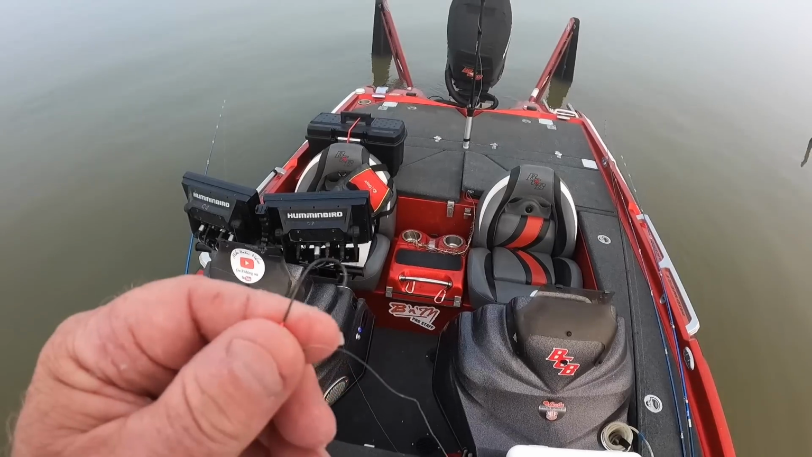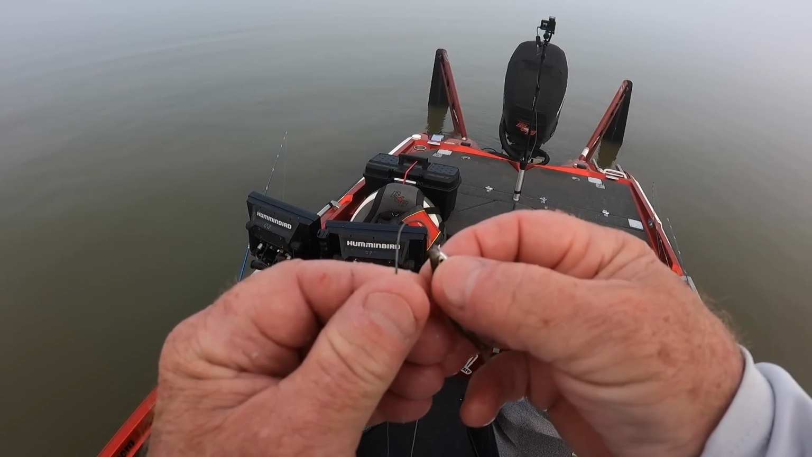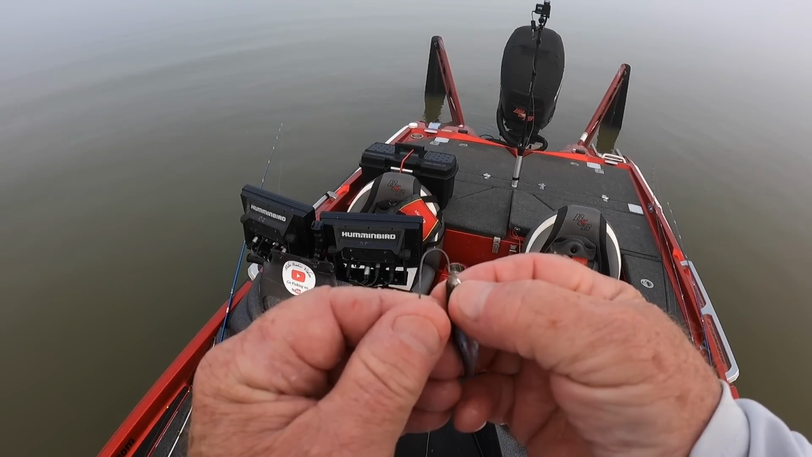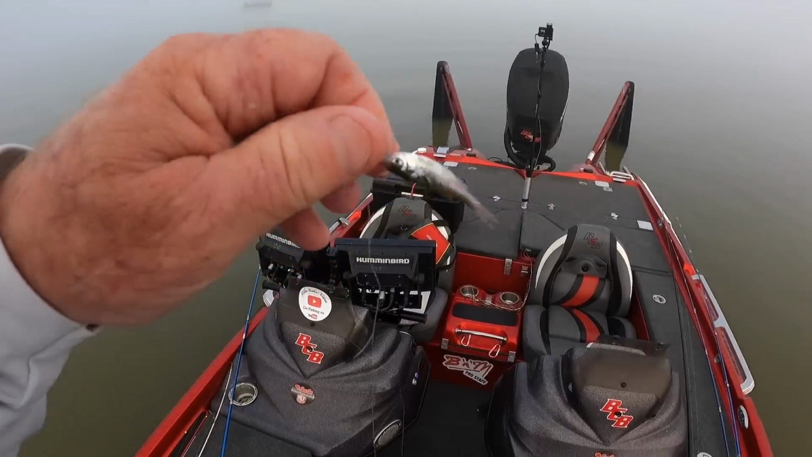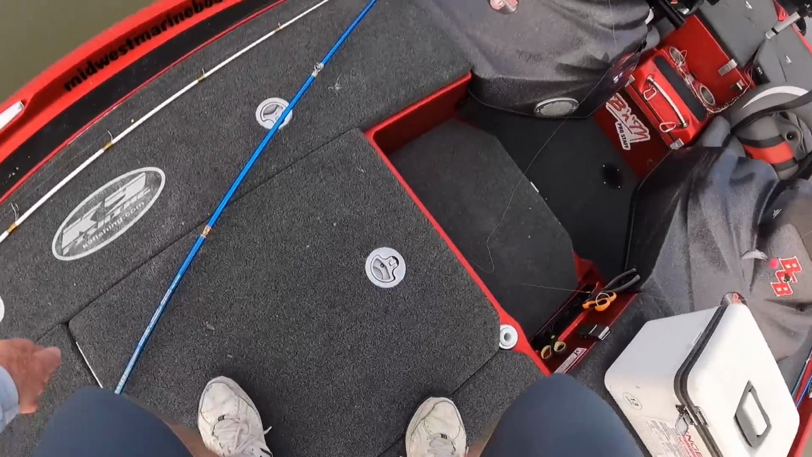You've seen me do this before. I just take this minnow and go through his mouth and the top of his head, come out right behind the head, and just thread it on. They've been kind of short striking. There you go.